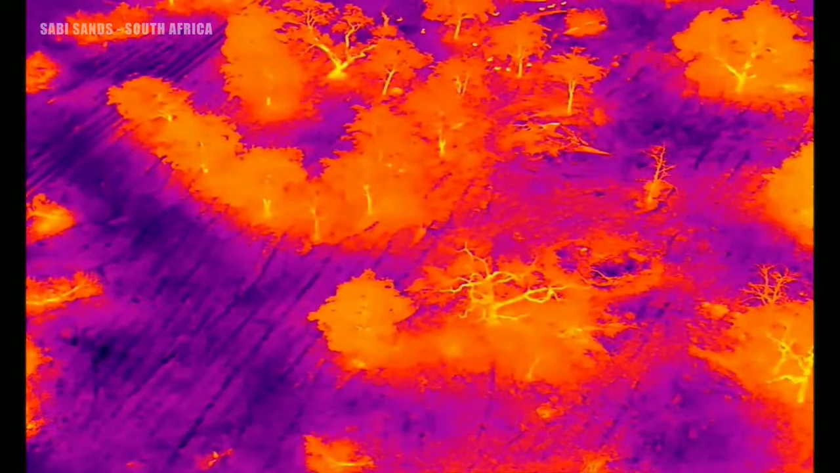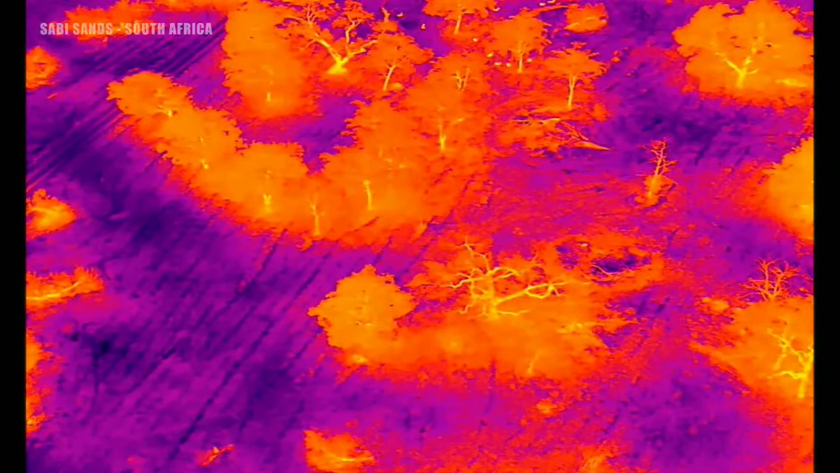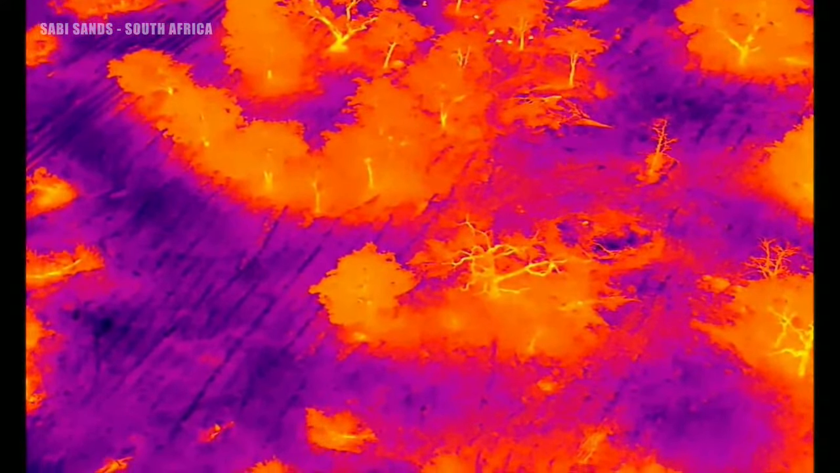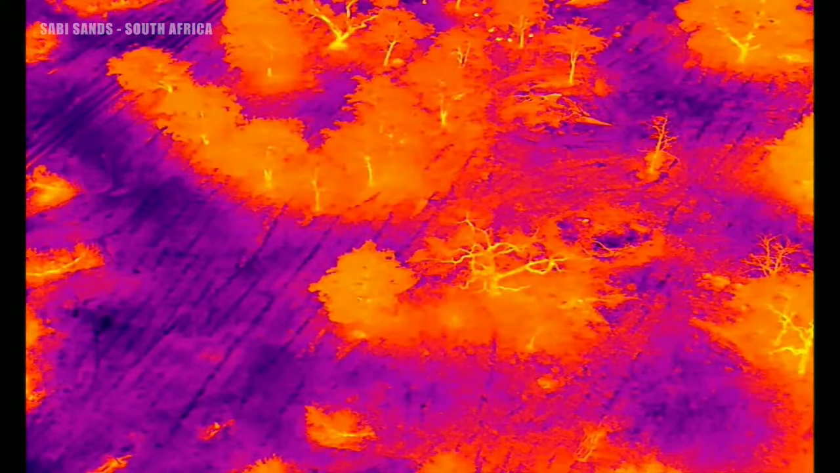I'm looking for that predatory movement because we all heard those hyenas. I mean, it's obviously nice to see it on the drone, but what is best is to spot something and then ID it in reality after having a look on the drone.